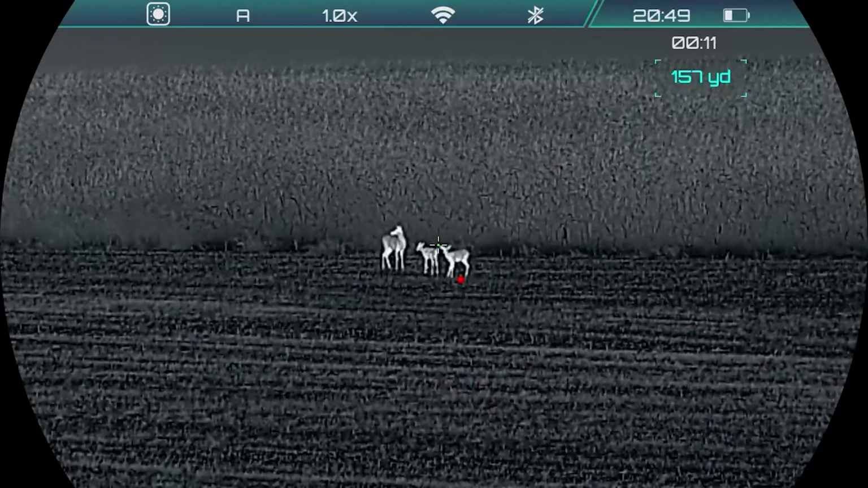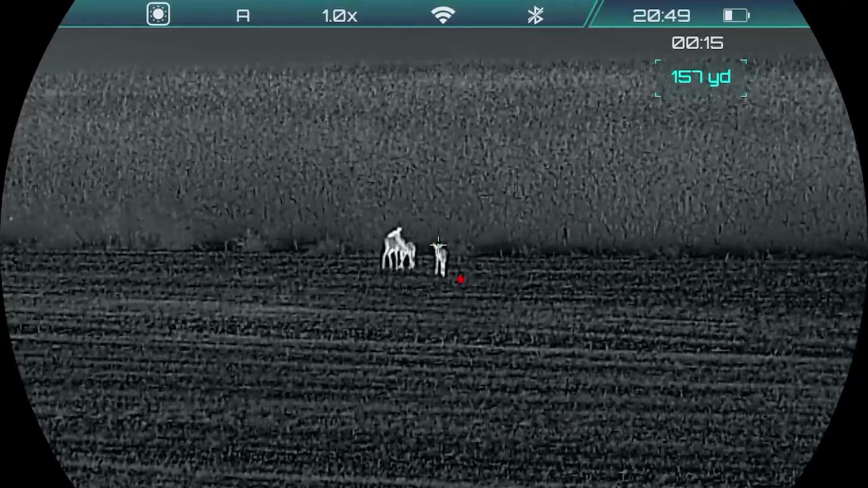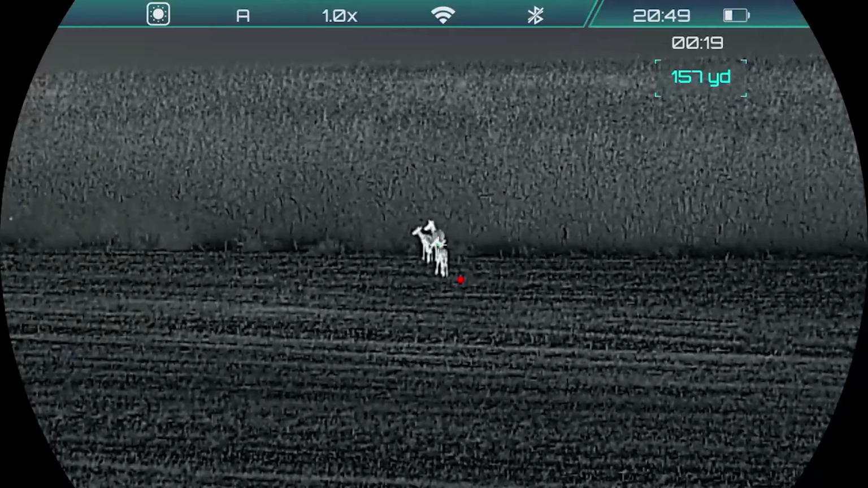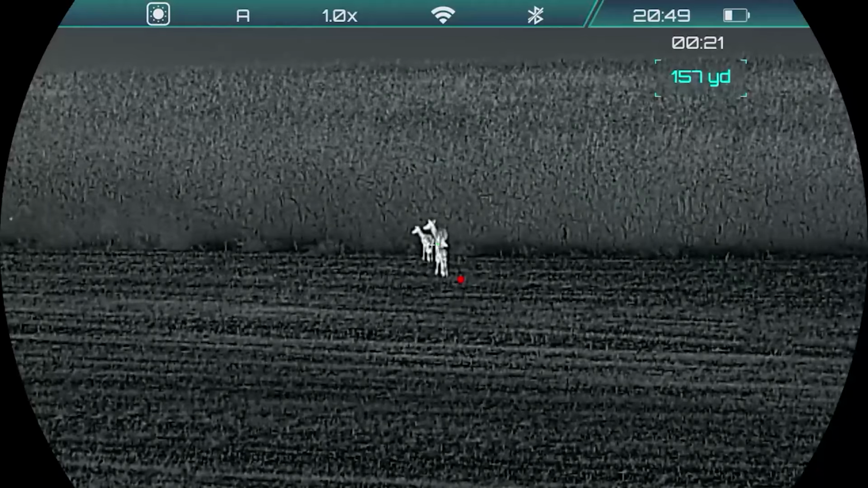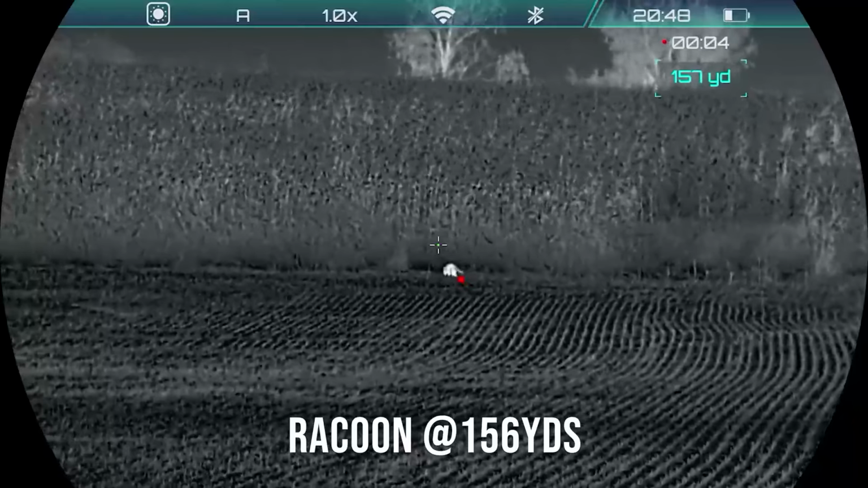So going over some of the specs for you guys, it's going to be a 640 by 480 resolution. It is a 12 micron optic, and it has a 50 hertz refresh rate. The display screen is going to be 1920 by 1080, and your base magnification is going to be 2.8 with a digital zoom of 8.4.